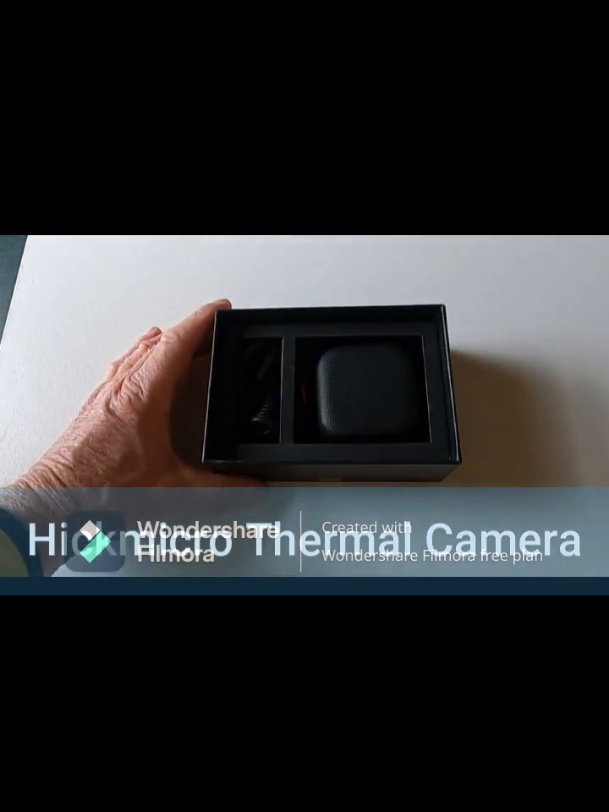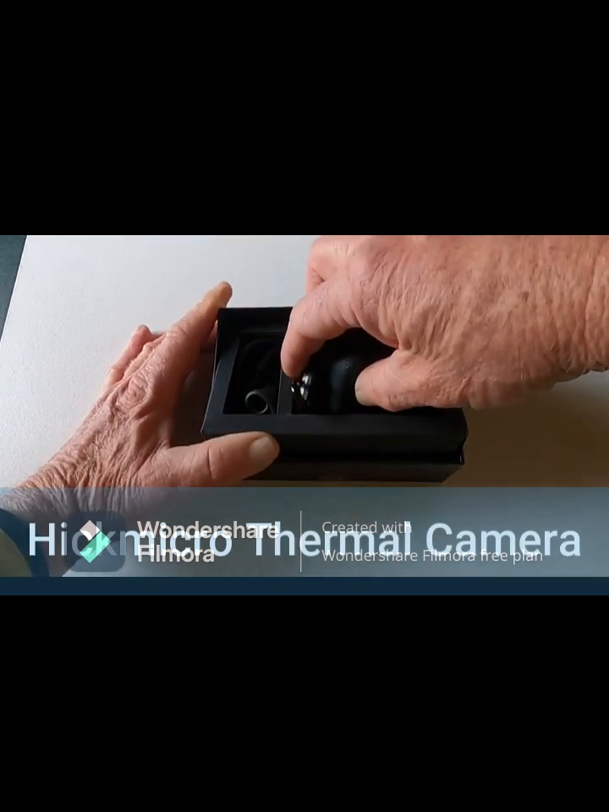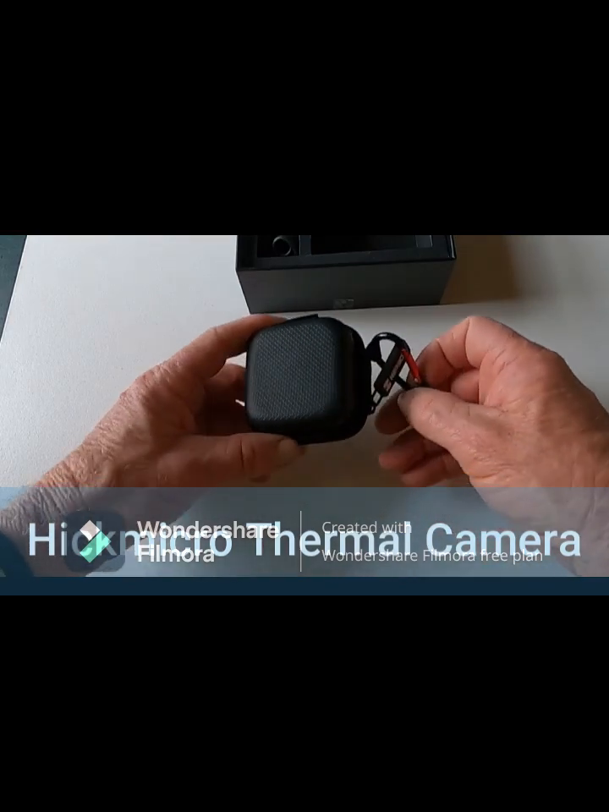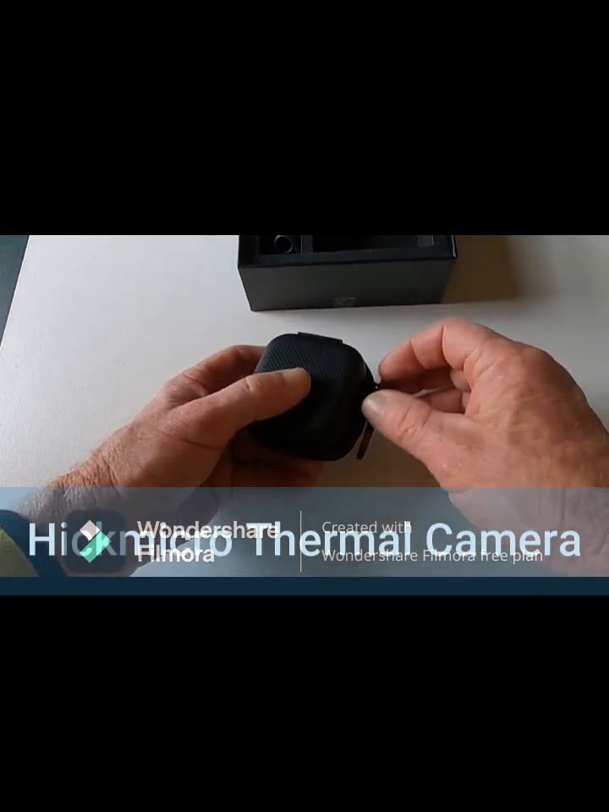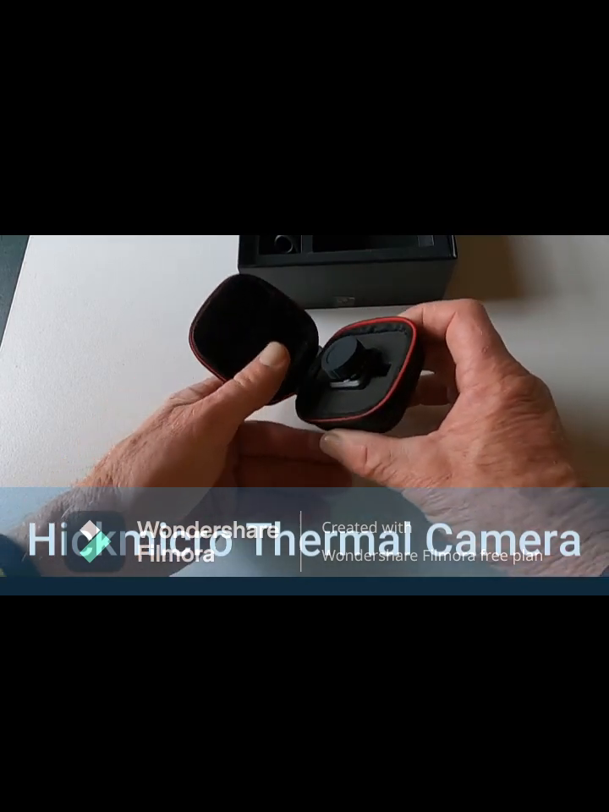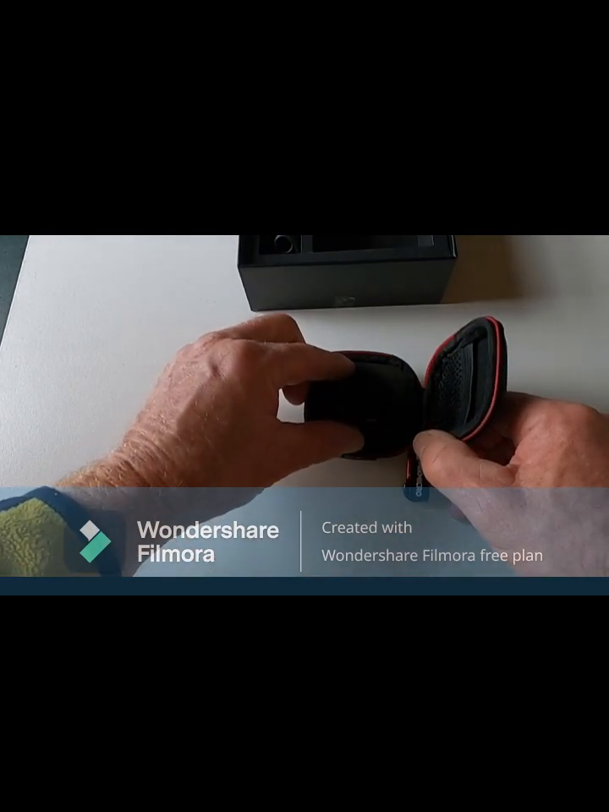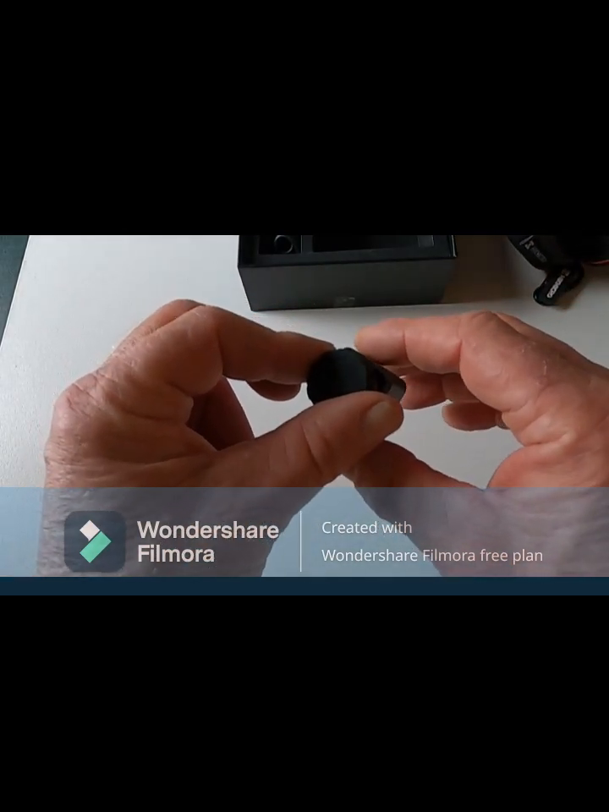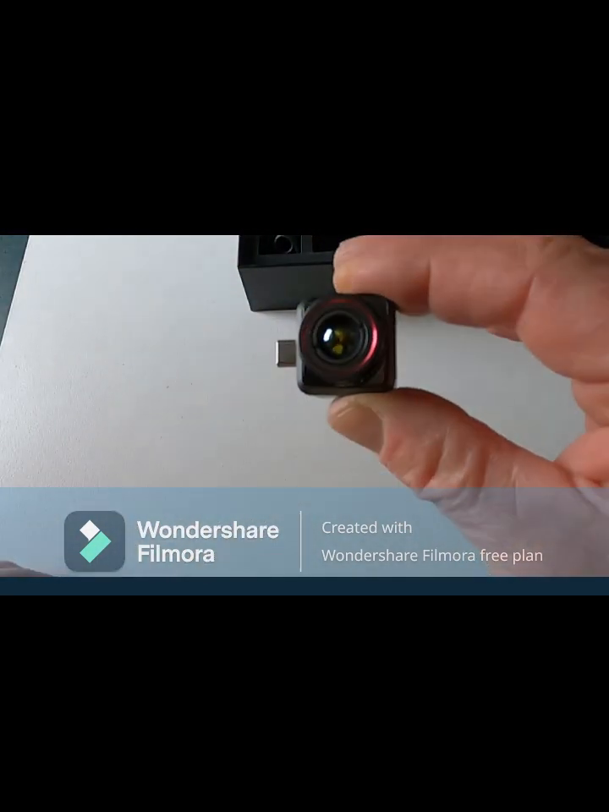As you can see, it's actually a very small camera that plugs into the bottom of your phone. Pretty easy to install. You've got a little cover on the top of it, a little carry pouch, and as you can see, it's so small you do need to put it in the carry pouch, or you'll just lose it. Nice little lens on it.